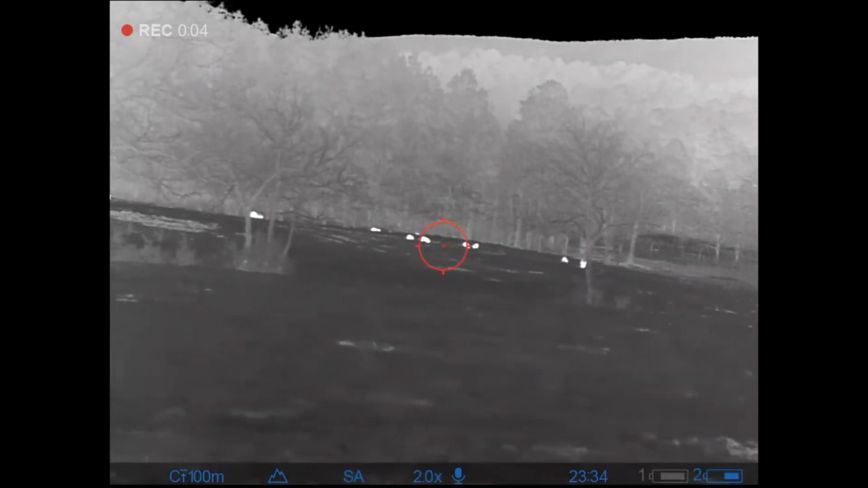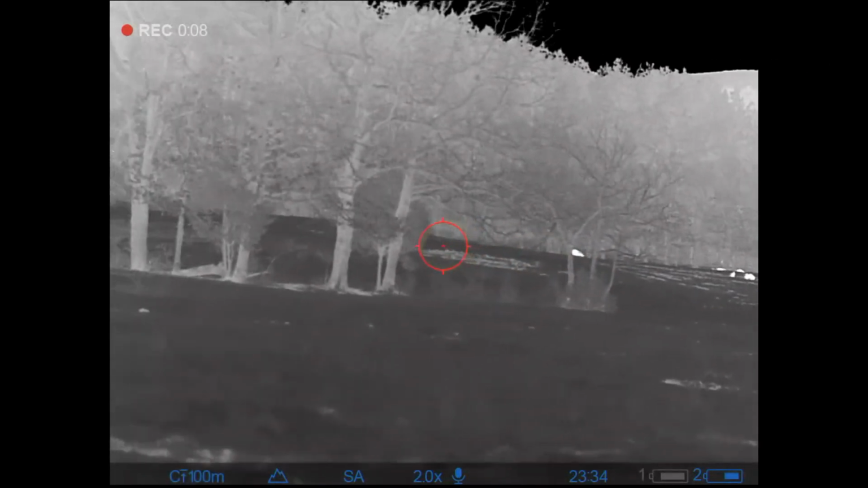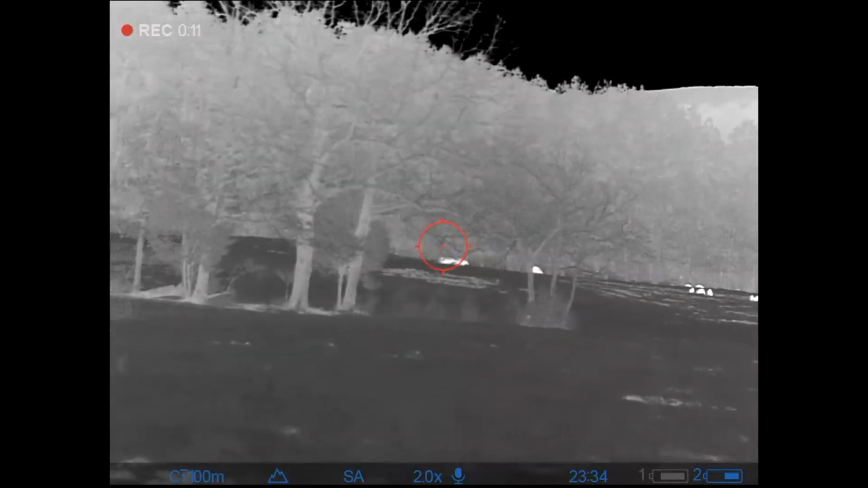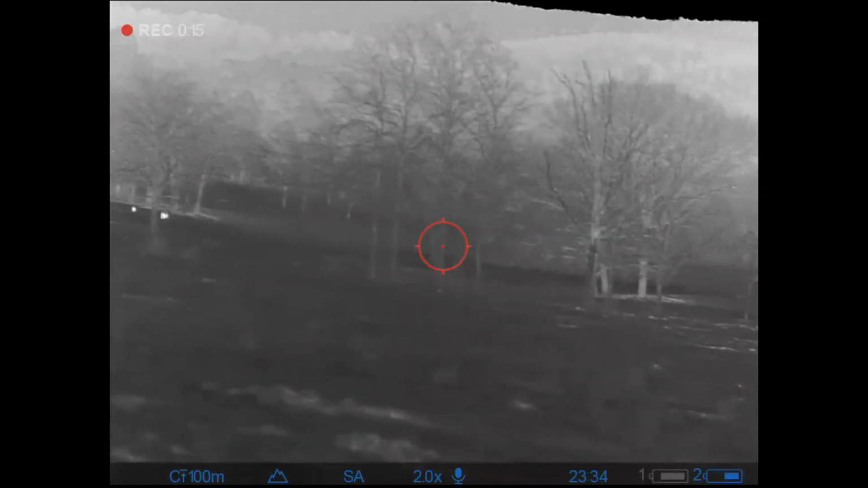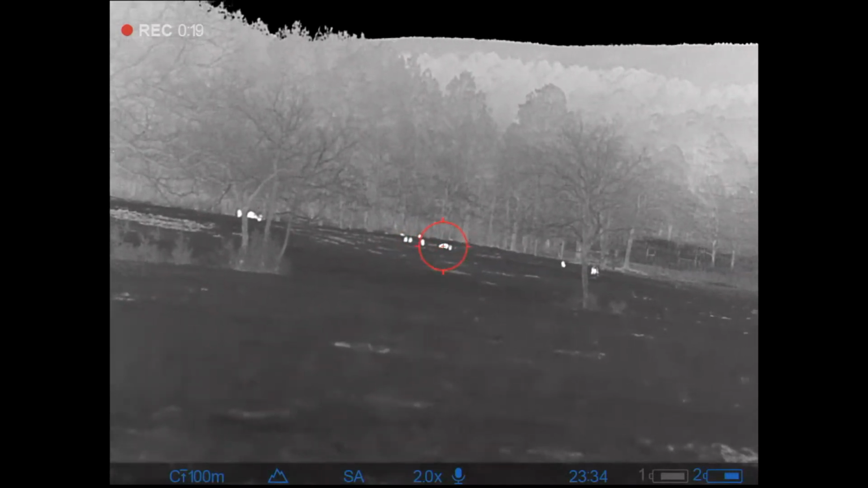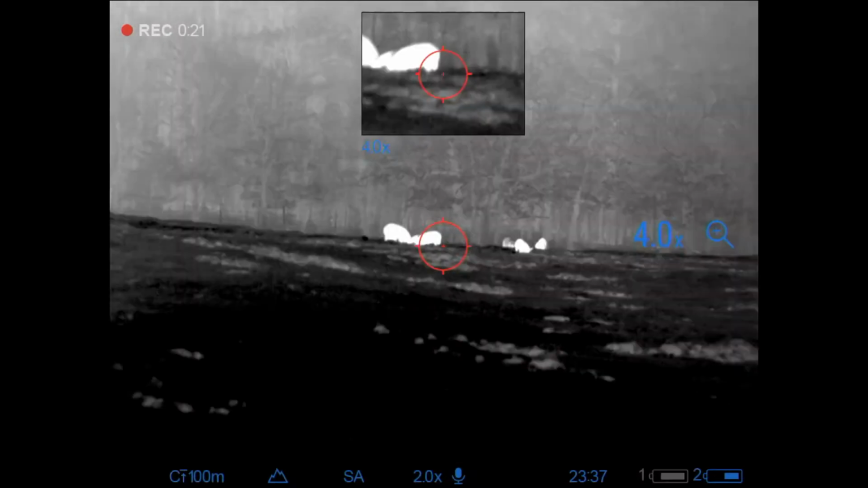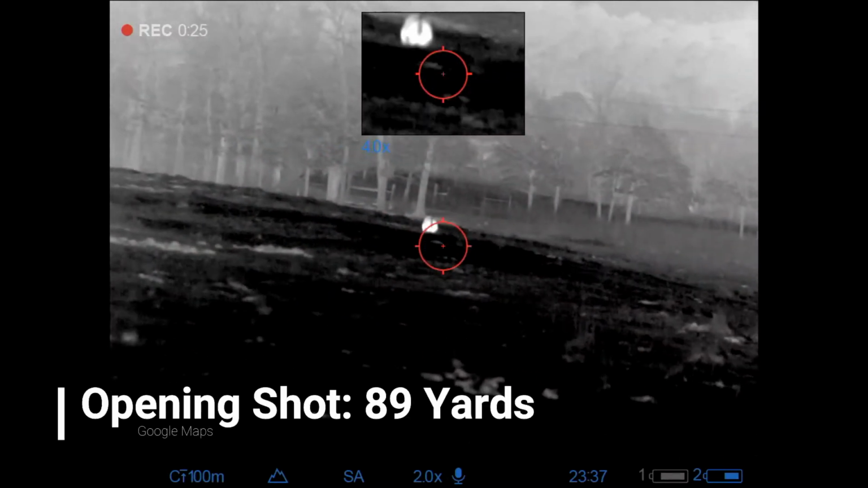Now there is a road off to the right-hand side, so the largest hog on the right is going to be initially out of play for me. I mean, I could take the shot, but I'd rather be safe. Not a lot of traffic on this road, but I still don't want to shoot in the direction of a road. So I figure the hogs are going to go off to the left once I start firing, and that's exactly what they do.